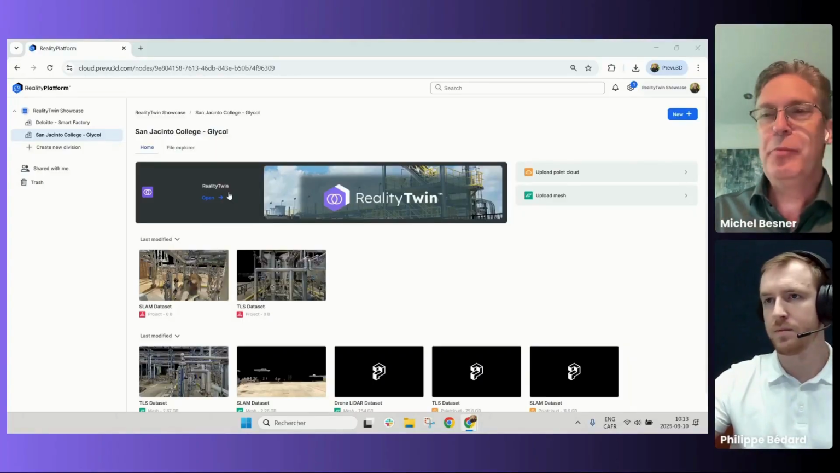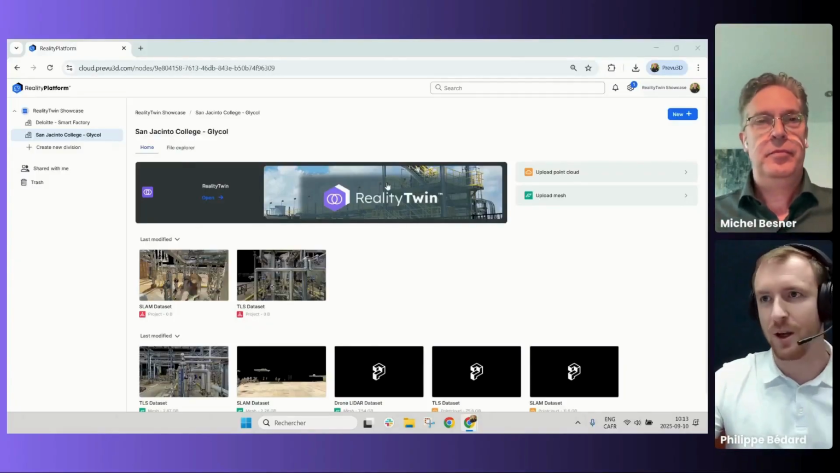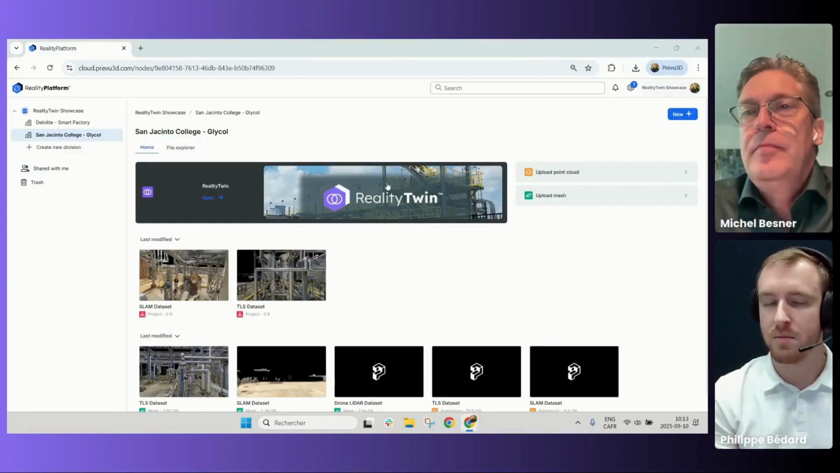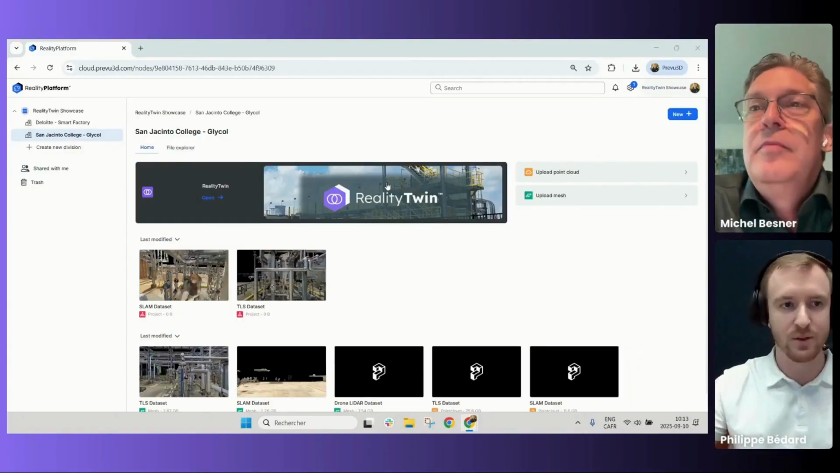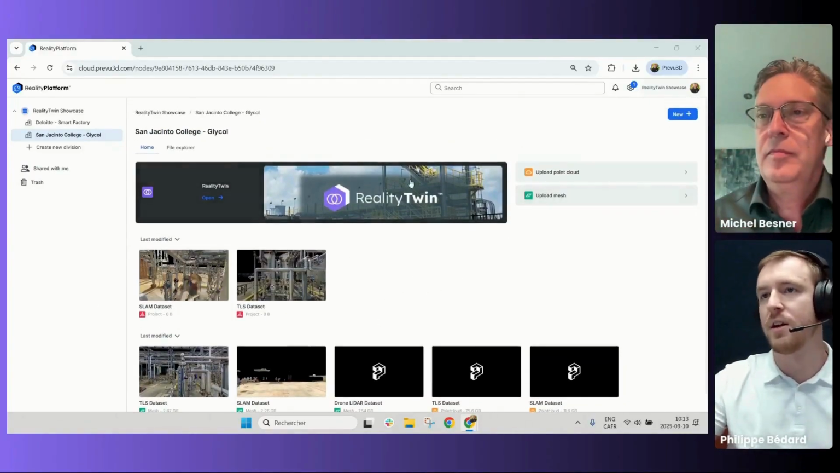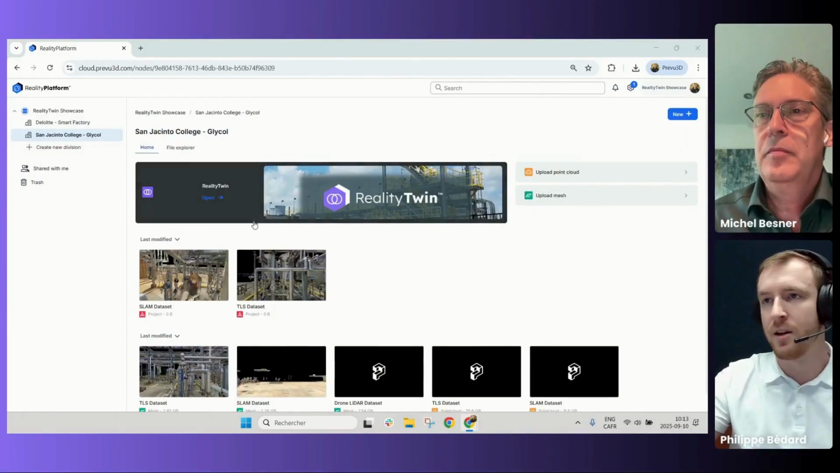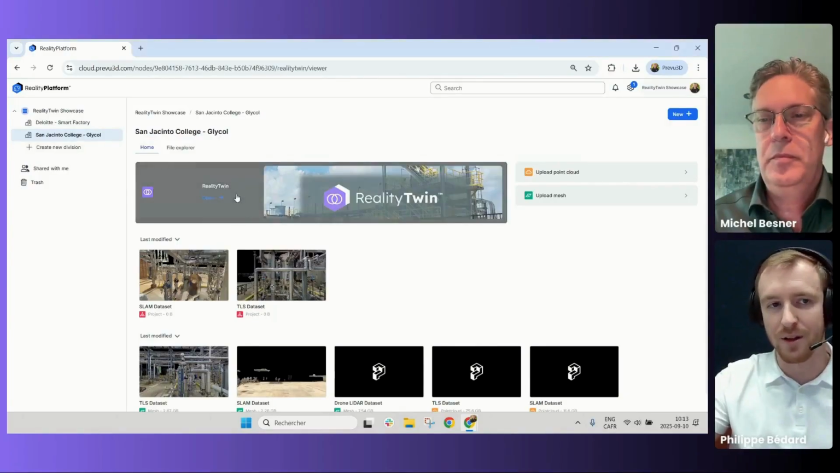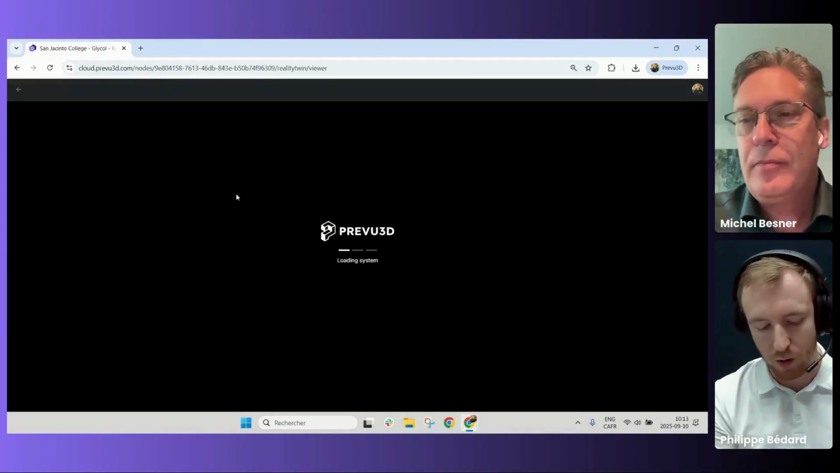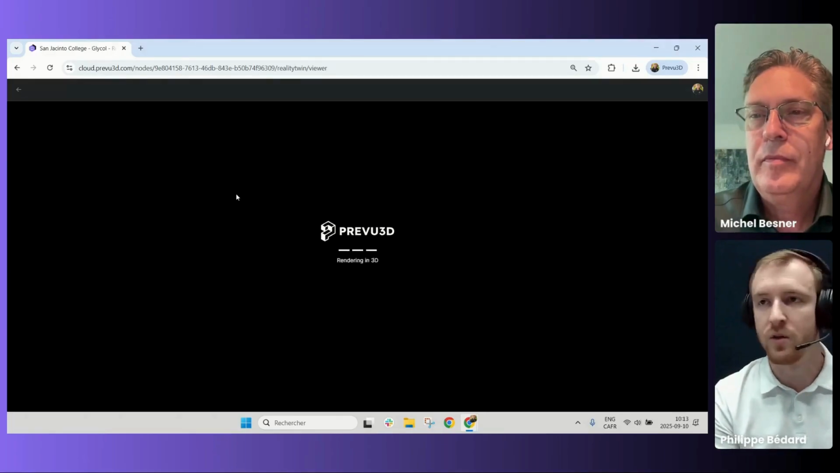So let's get into RealityComposer. Right. Yeah, so there we go. What I'm currently showcasing over here on my screen is the RealityPlatform. As Michel mentioned, in our ecosystem, that's where you will manage your sites, your data, uploading your scans. So over here we have a St. Jack site that was created, and we have a twin that is already populated with some data as a showcase. So we will open up that twin and walk you through the workflow to bring those layers together.